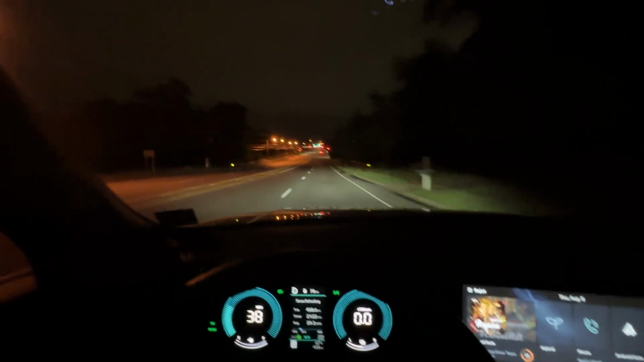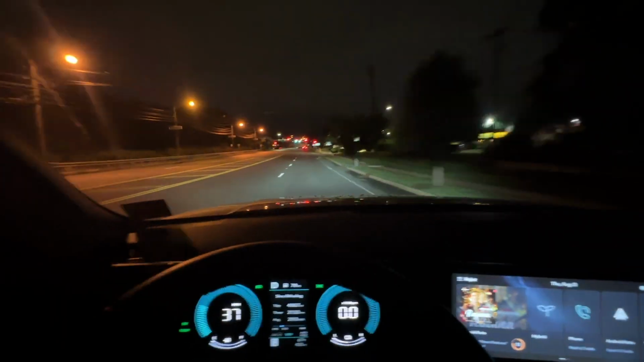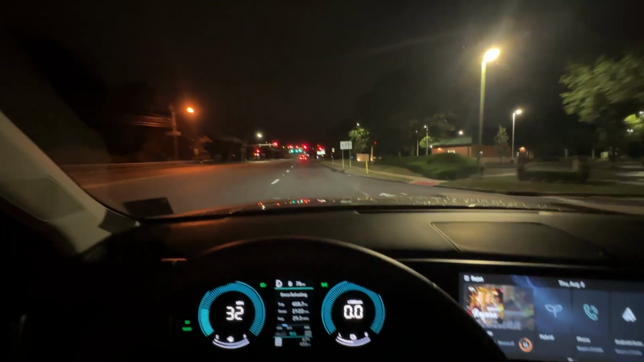See, when I give the turn signal, how it lights up the trees. You see that? How it lights up the boards.